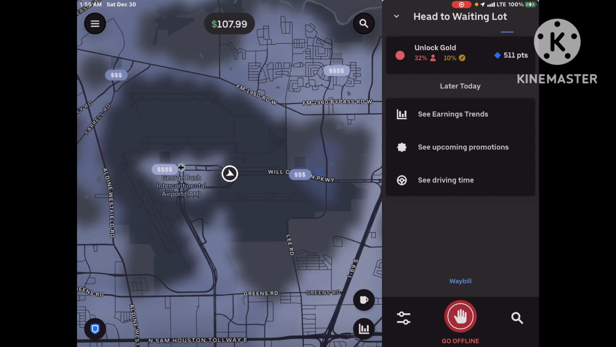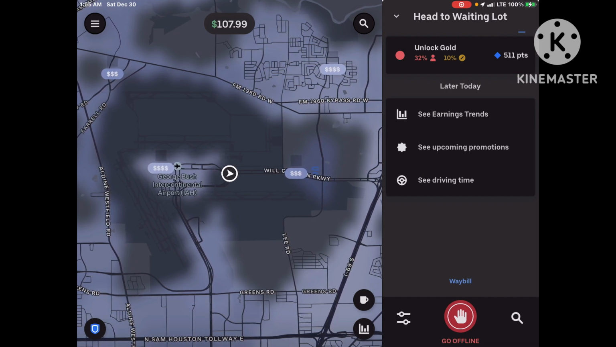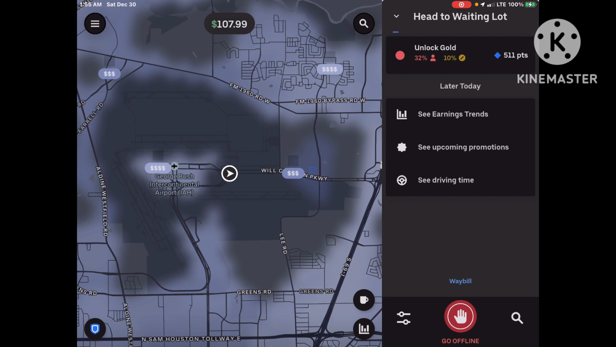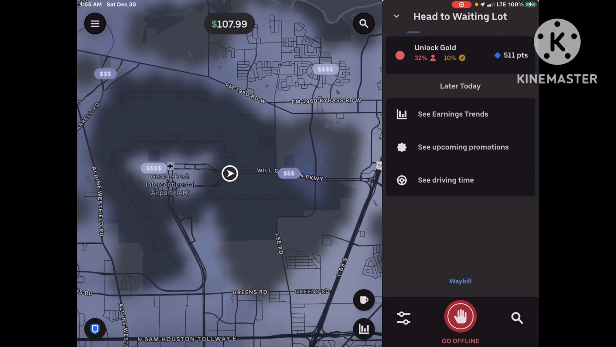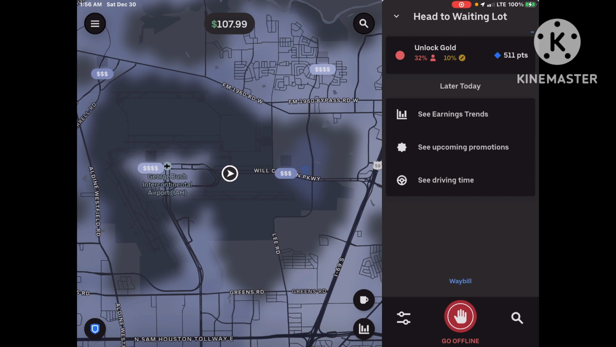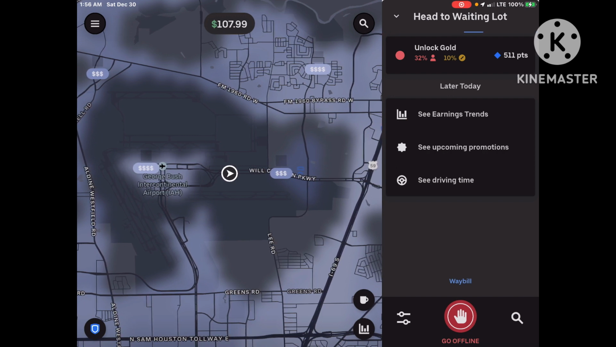Heading to the wait lot. I'm not going to the wait lot, guys. I'm not going to sit there because there's nothing really happening coming out. Okay, now going in, yeah, people are leaving. But there's no arrivals right now, guys, and there's not going to be any arrivals at the moment. But overall, I'm going to go to either Jack in the Box or Whataburger that's down the road.